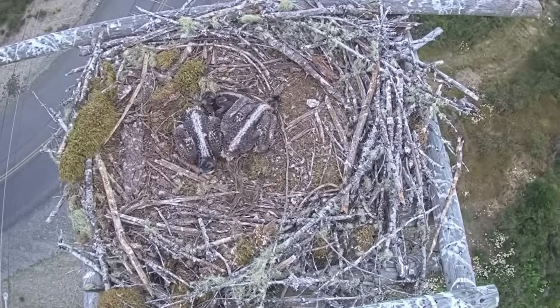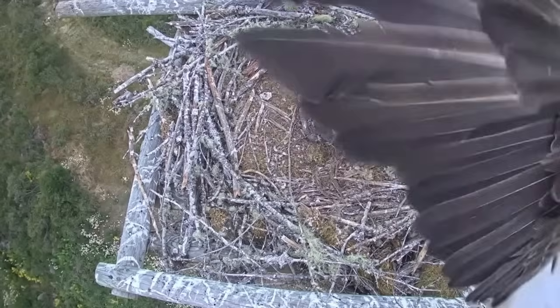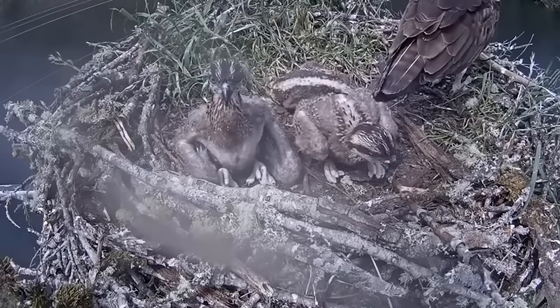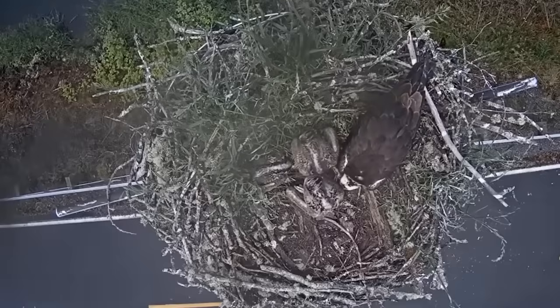2 baby ospreys could be seen sitting on their nest until a bald eagle swoops right into the nest, grabs both the hatchlings under its mighty claws, and off she goes. And not just once, but the eagle was captured many times attacking the osprey's nest.